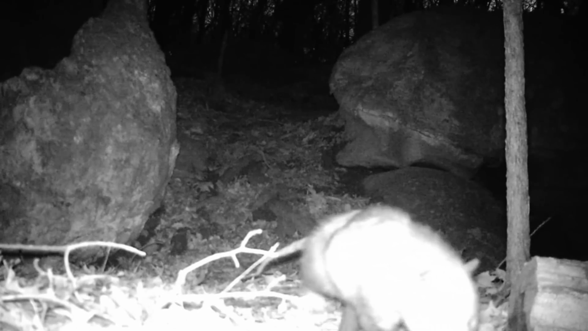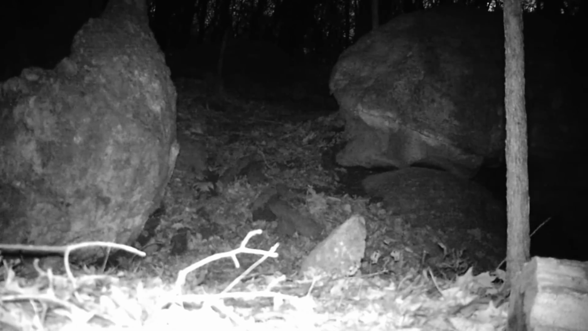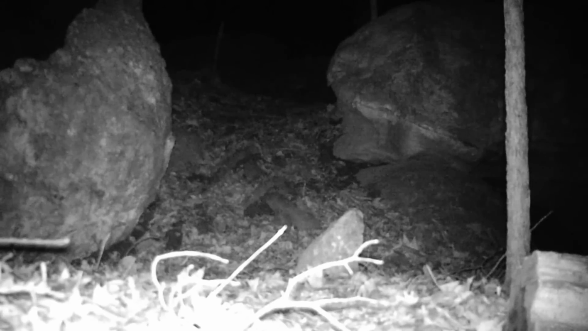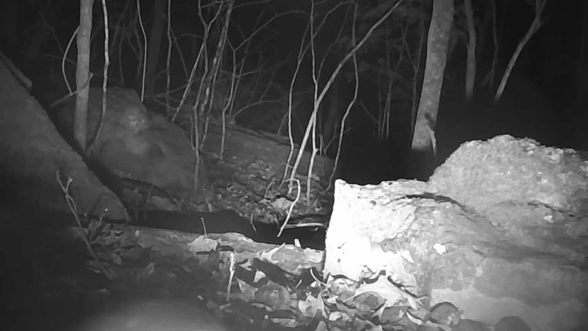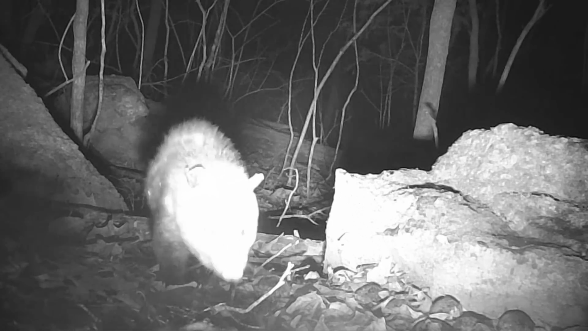And there's that one-eyed possum. And the skunks. And here at the log, there's old Groucho moving through. And there's that one-eyed possum there.